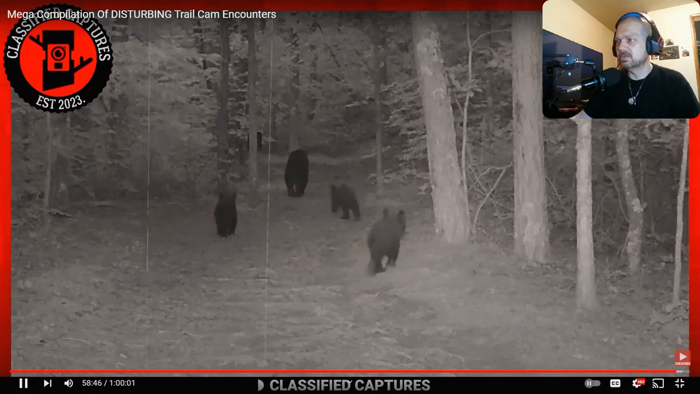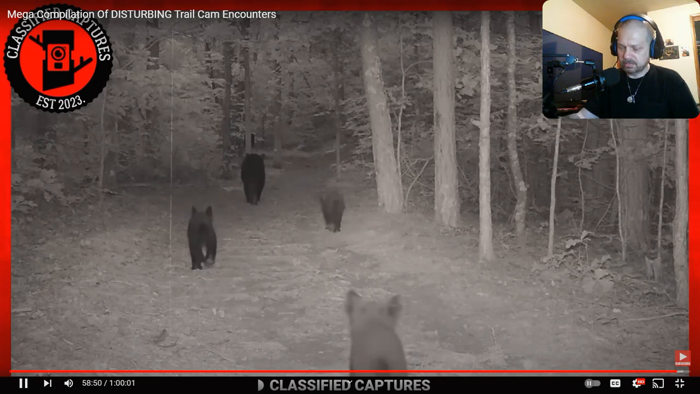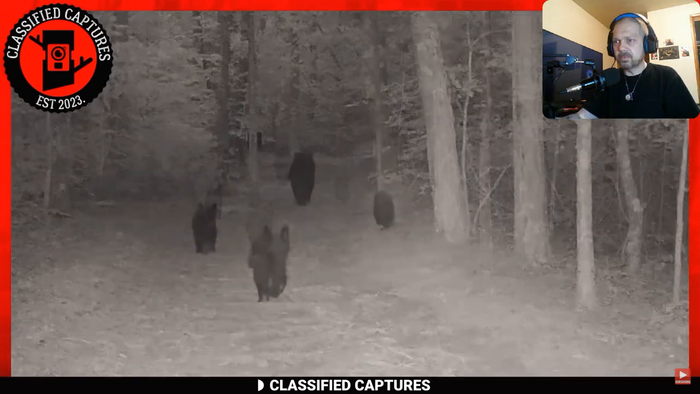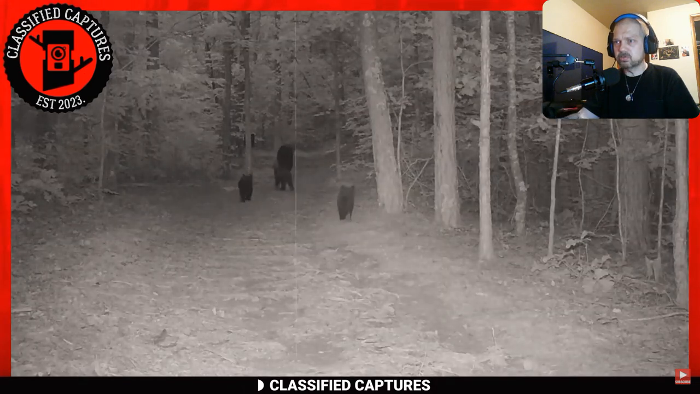Mother bears are extremely protective of their cubs. Despite their adorable appearance, it's crucial to remember that encountering a mother bear and her cubs could be extremely dangerous. Thanks to trail cams, however, you can enjoy such encounters without having to be close to them.